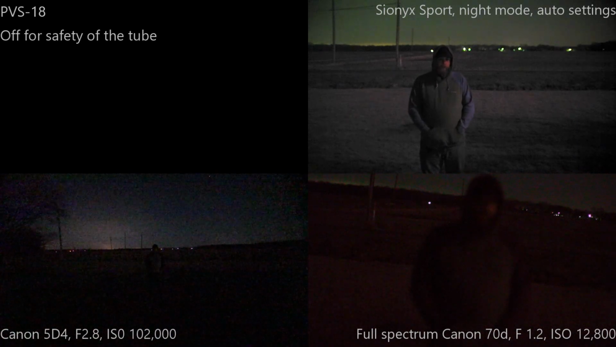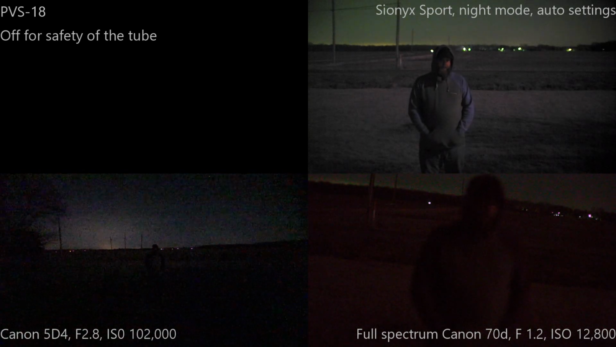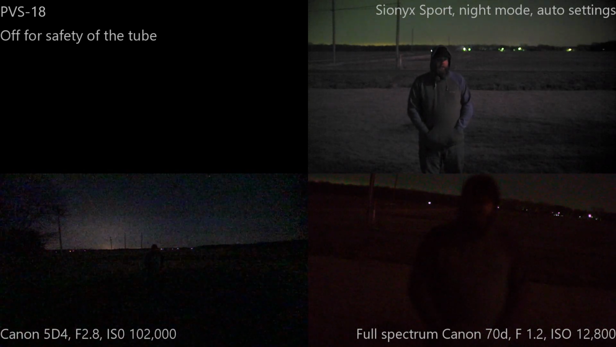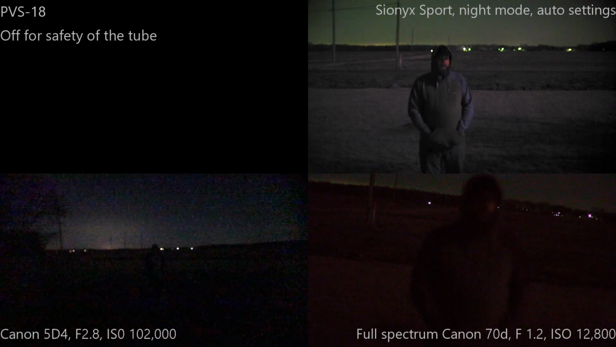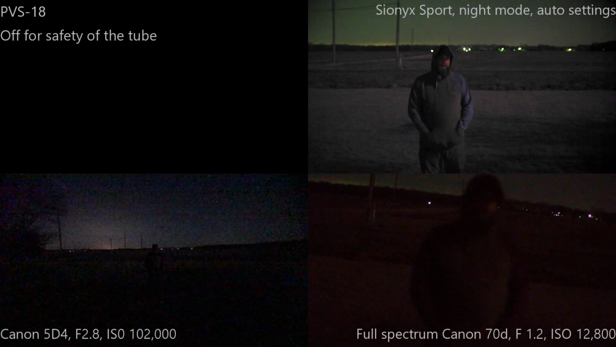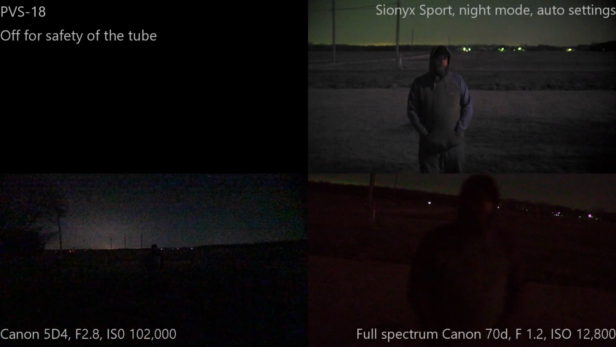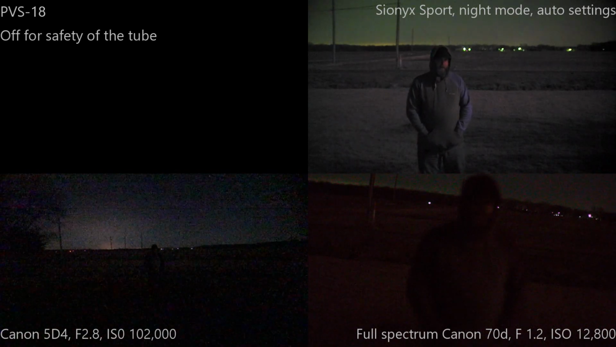If you want to see me do other things with the Sionyx or any other weird night video stuff, let me know. I think I'm going to have to go out and put the Sionyx on my gimbal like I did with the 5D last week and go walk around and see what it can do, how good it can be on a stabilized video gimbal, and kind of see what that comes out looking like. So that video will probably be coming.